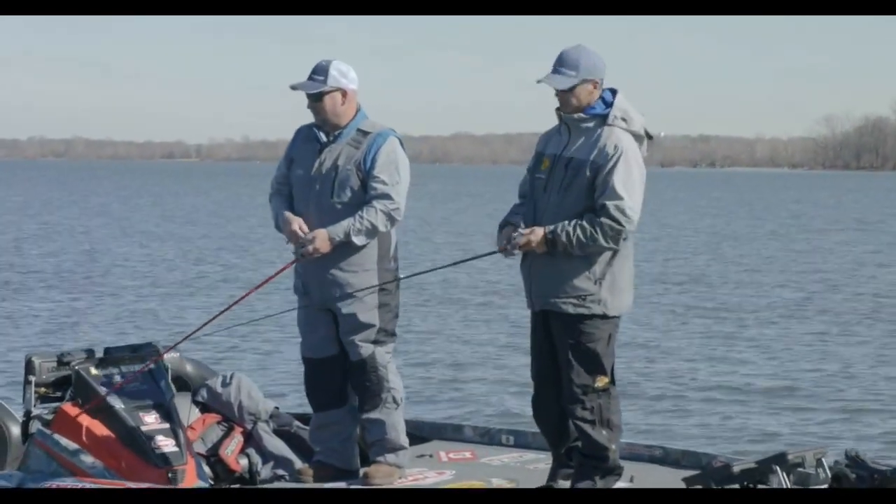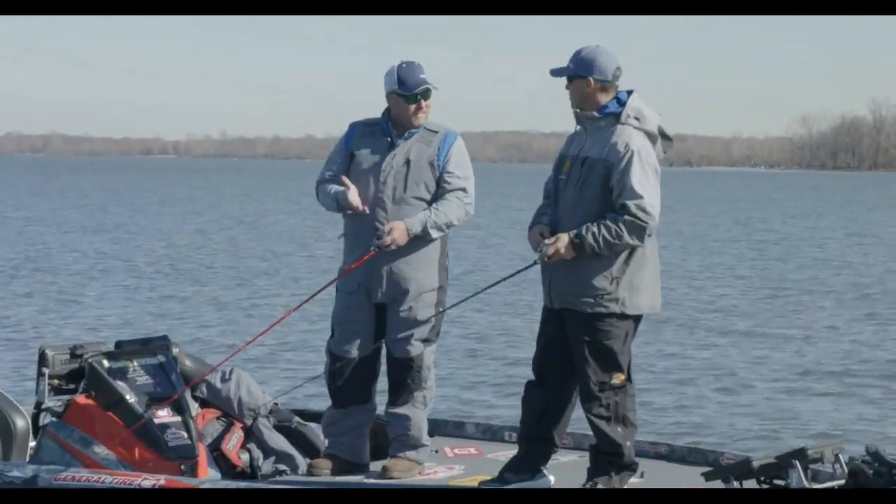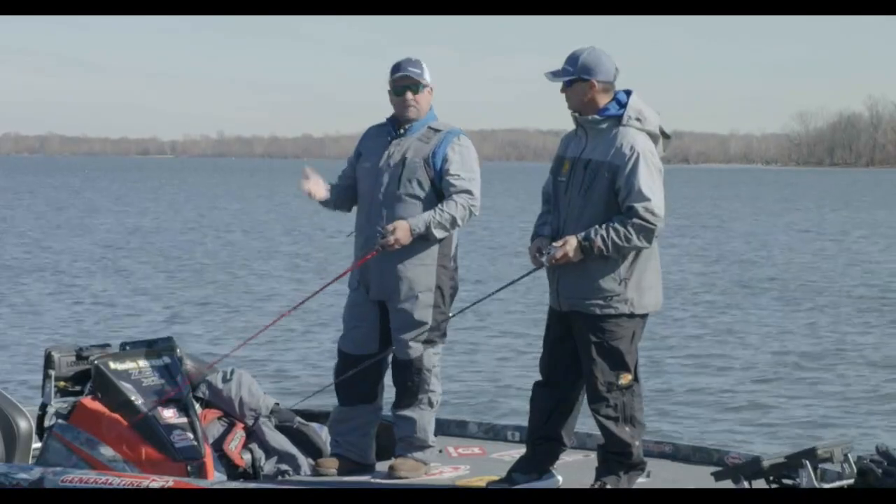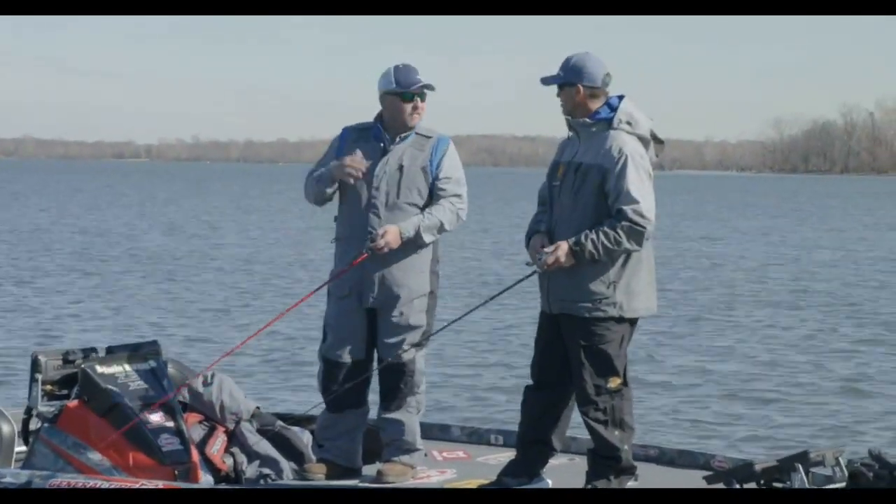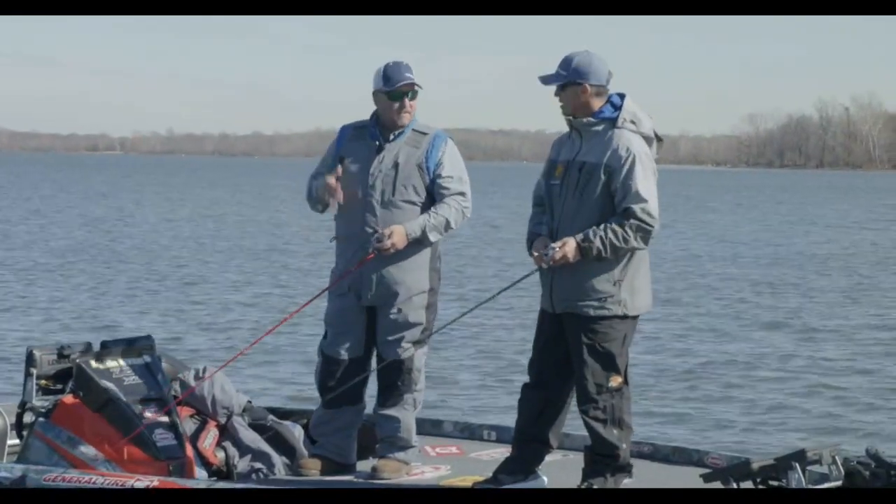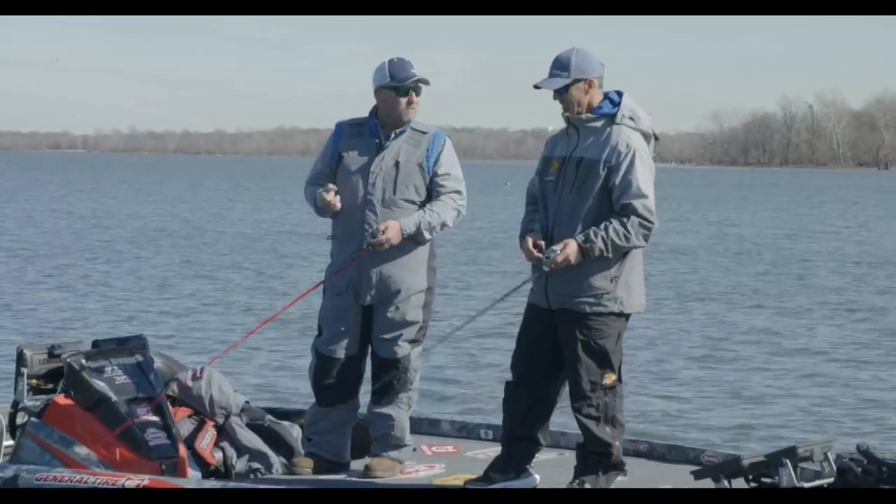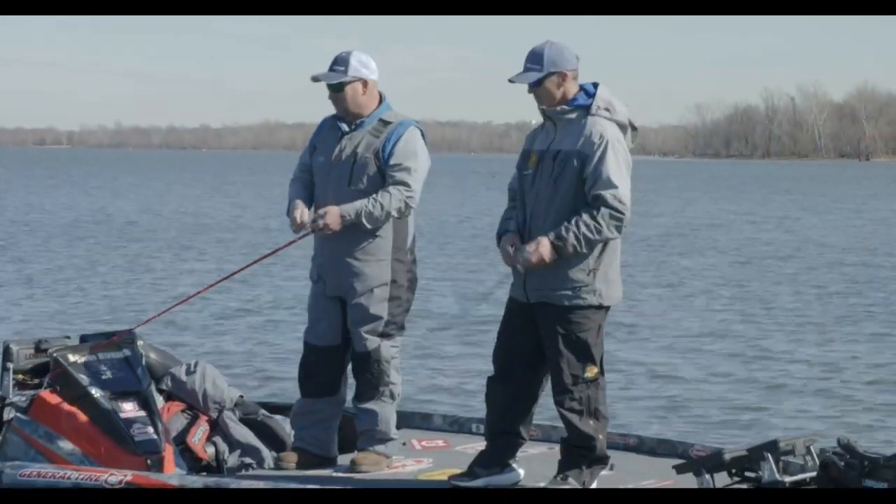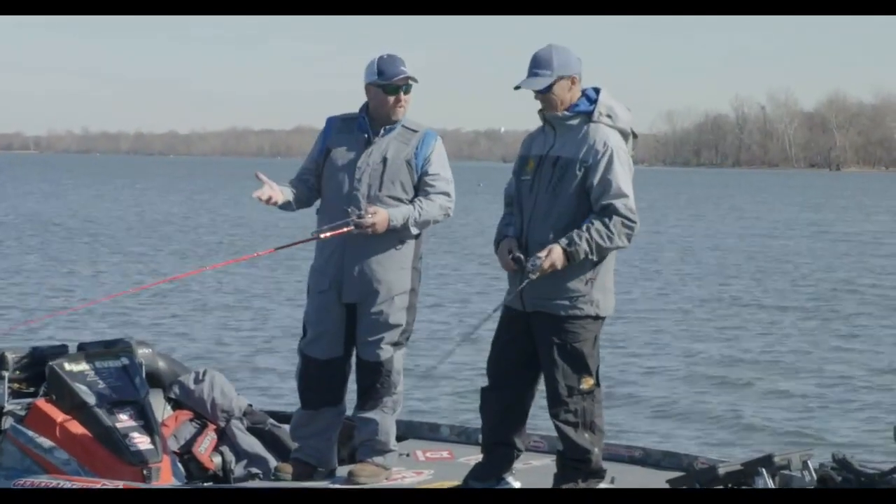What's really great is that with the new Ghost 360 system, if you've got a Ghost 3-in-1 nose cone, an HDS Live, Carbon, or Elite FS, any one of those units, all you have to do is update the software on your unit and on the trolling motor, and you're ready to take this technology out on the water and use it immediately.